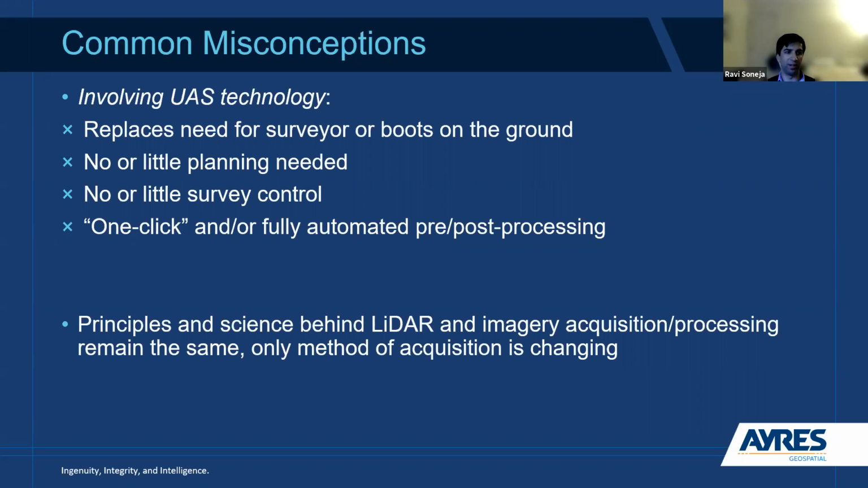And the other one that I think is actually kind of dangerous is no or little survey control. Really, we try to have more survey control than less. It really helps us especially on the calibration side of the data, bringing that back down and adjusting it. Beyond even just the survey control, you do need to consider that you're going to need independent check shots for non-vegetated vertical accuracy as well as vegetated vertical accuracy.